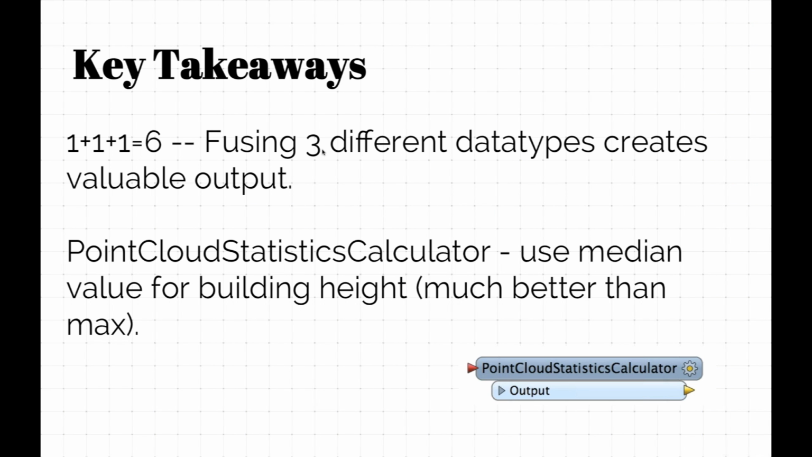So what are our key takeaways? I will read the first one since I was the guy that did the math here. I would say 1 + 1 + 1 = 6. So we had 3 different data types. We had our footprints, we had our LiDAR, and we had our ortho, and by fusing them all together, we created both a better point cloud, as well as some valuable 3D output that we could use inside of ArcGIS and ArcScene, and eventually the Pro app, because it would be a nice 3D thing.